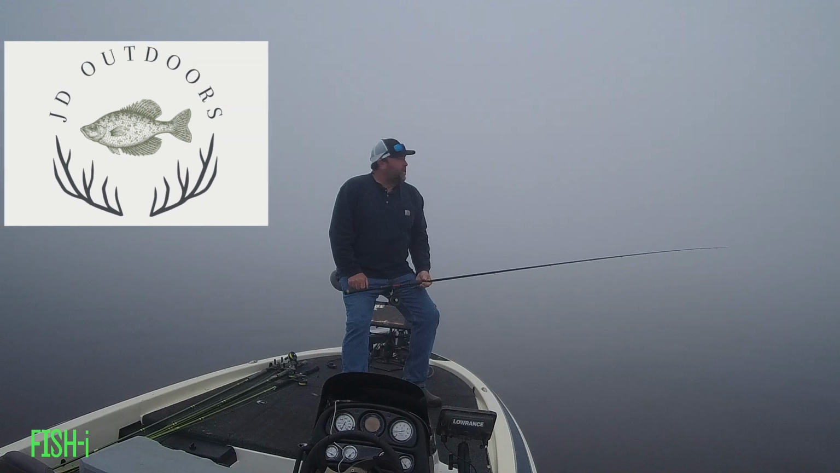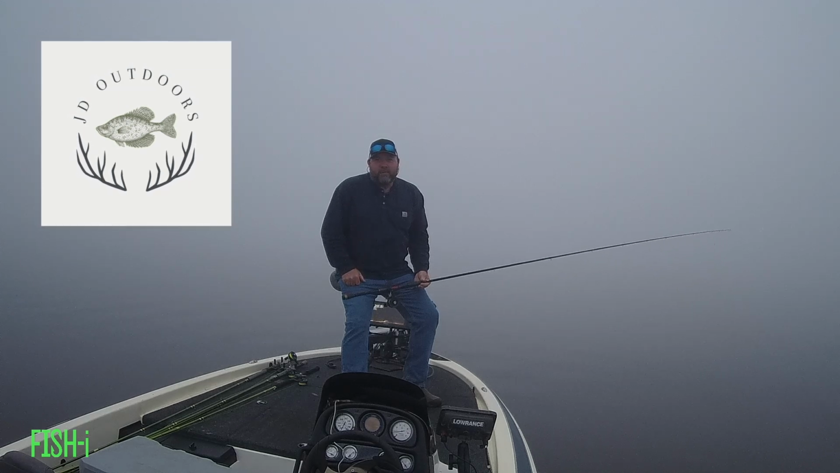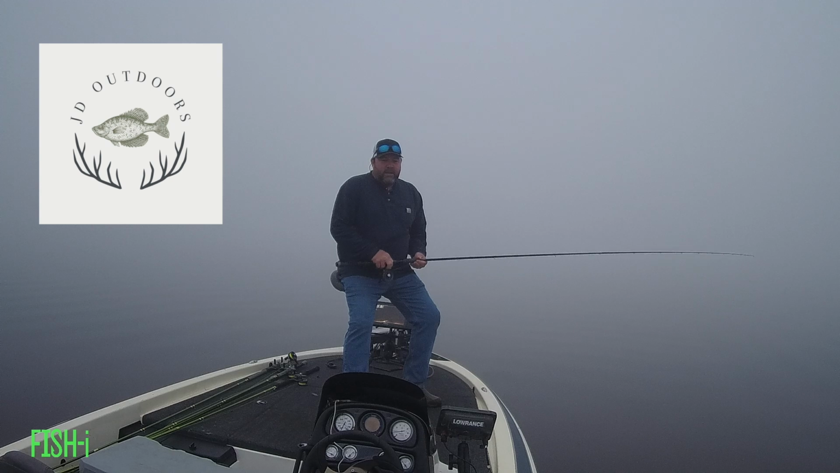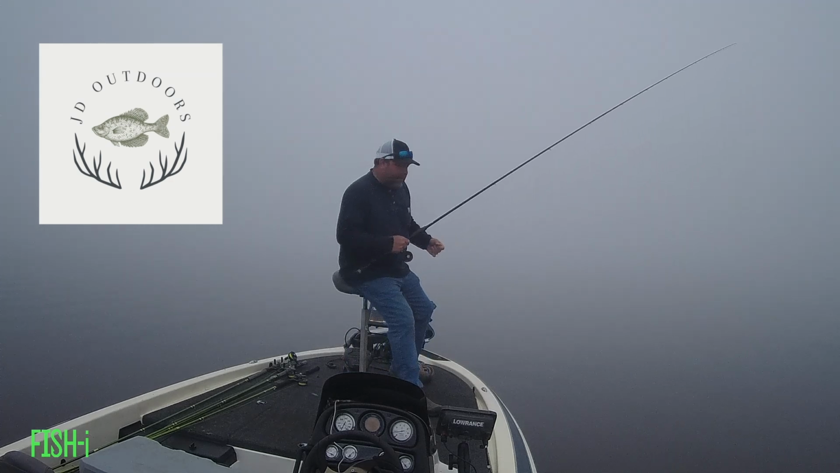It's bad foggy. I just motored away from the boat ramp a little ways. I want to go further up the lake, but I'm going to fish here till the fog lifts so I can safely run up there. There's no need of trying to be dangerous and run off the grass and end up hurting somebody or tearing something up. Let's see what might be around here.